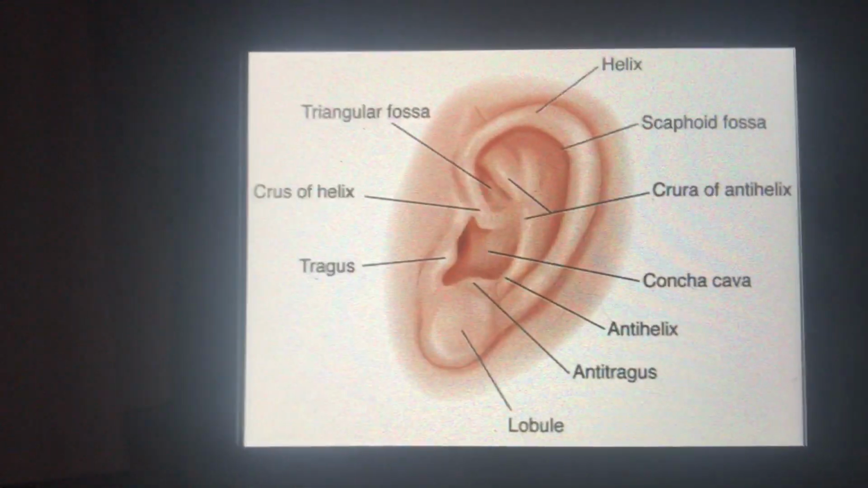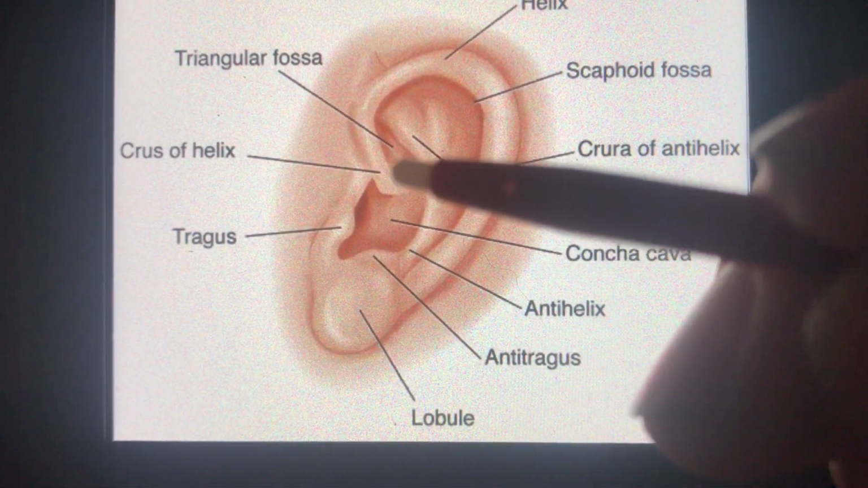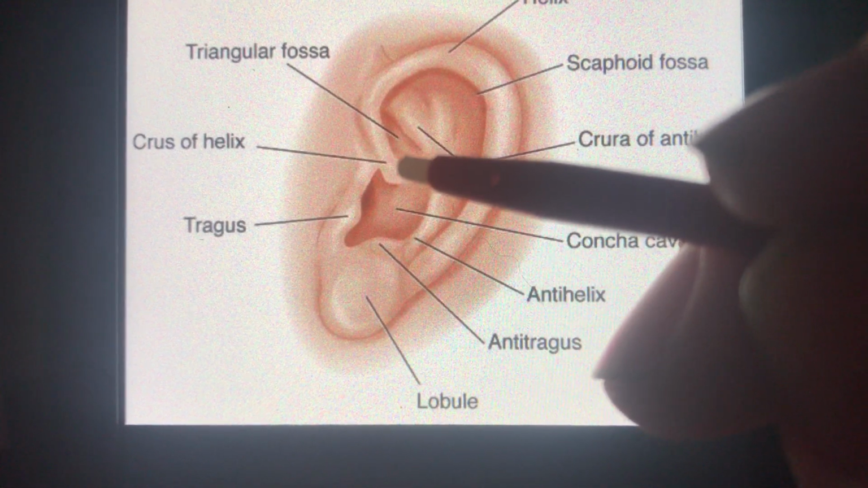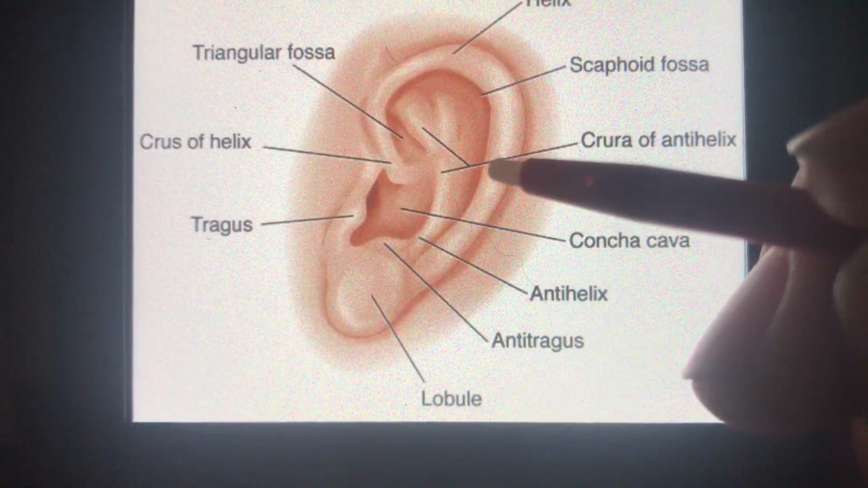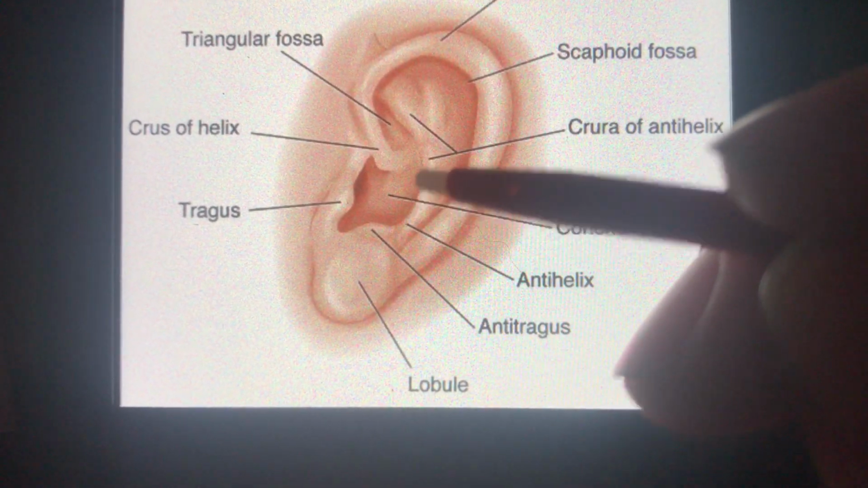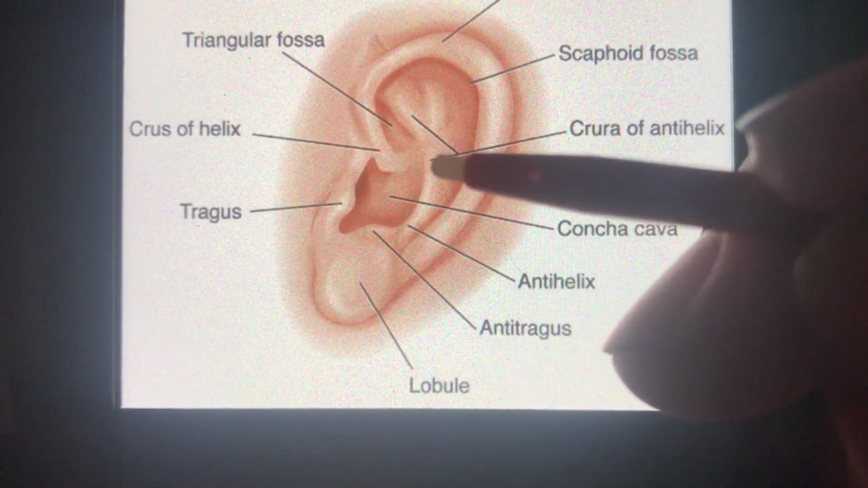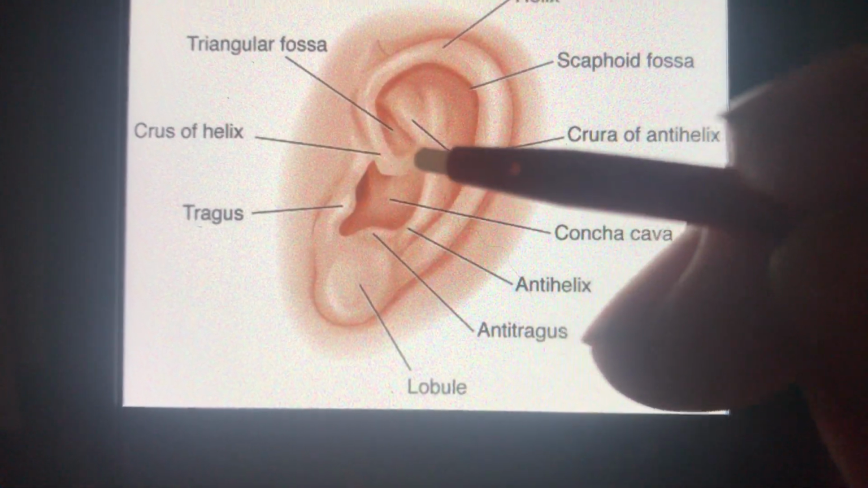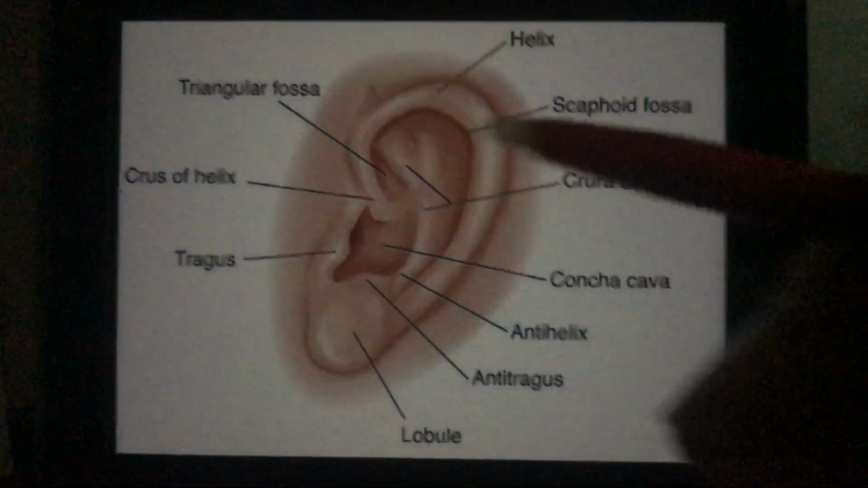So, the best area to measure on the ear, to me, the most precise, is from the crus of helix to the crura of antihelix, and down to, so forming a box, down to the concha cavum and across to the tragus. So in that box right there is probably going to be the area that is most effective for measuring temperature.